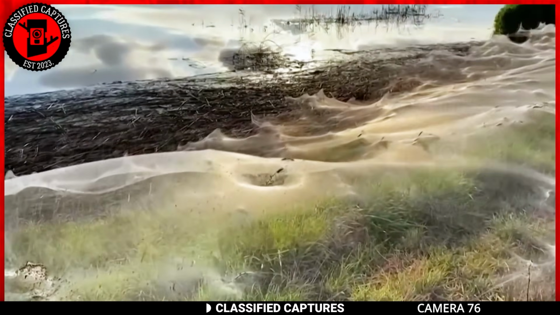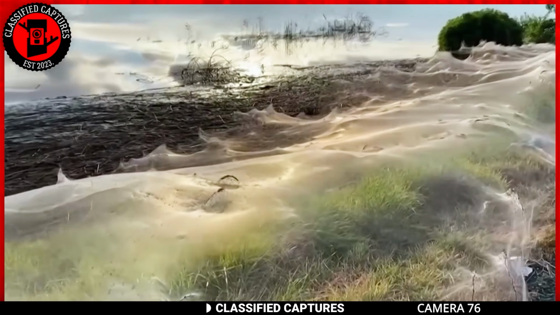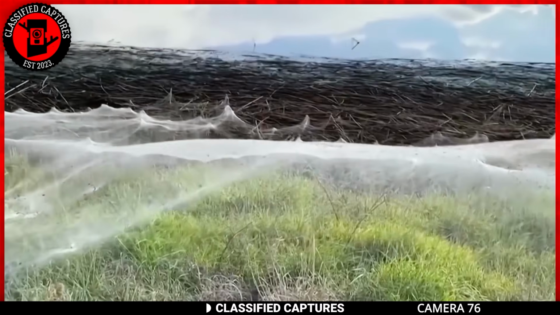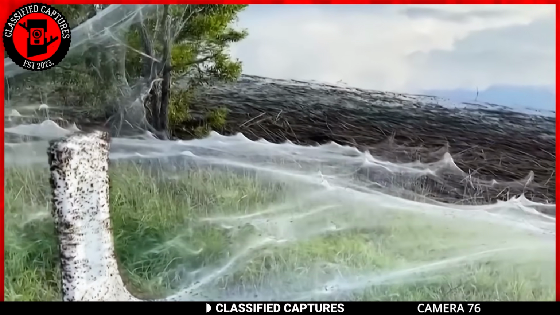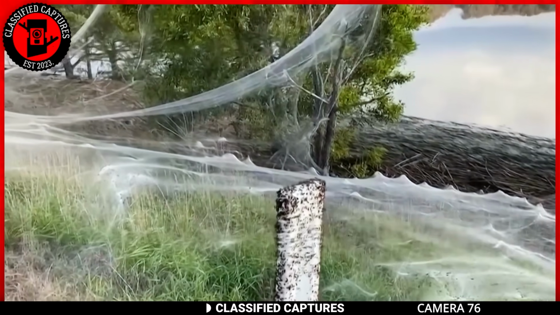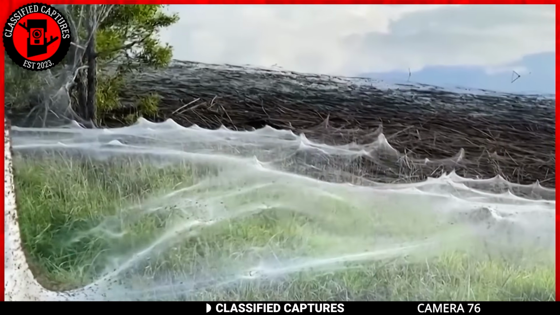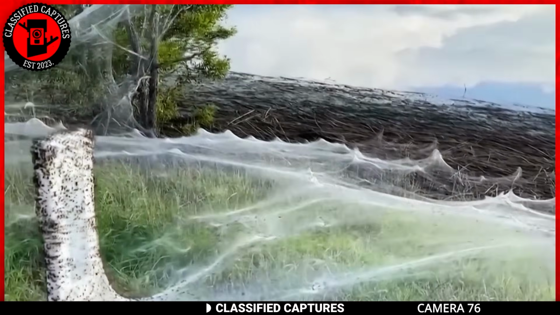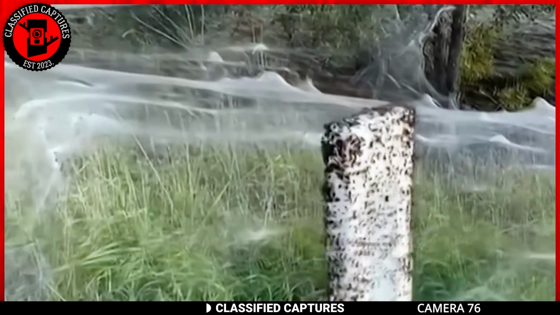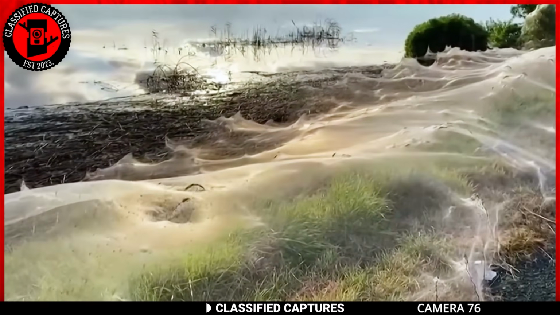This phenomenon is known as ballooning or gossamer and is a behavior exhibited by certain spider species. During ballooning, spiders release silk threads into the air, and these threads can get caught by the wind, carrying the spiders with them. When many spiders engage in this behavior simultaneously, it can result in widespread webs covering trees and vegetation. This is often observed in conditions where spiders are seeking new areas or trying to disperse. For a minute, I thought I would have to get Tom Holland for answers.